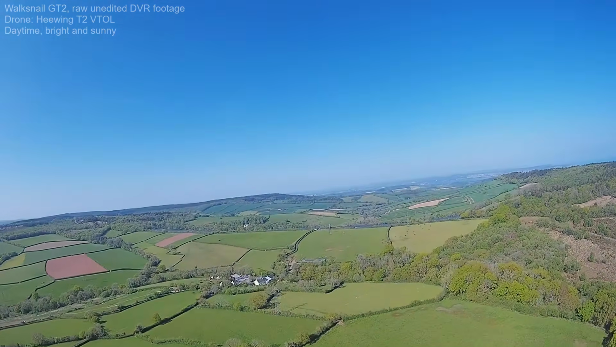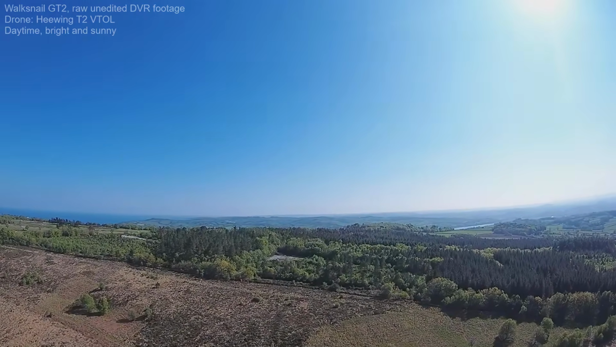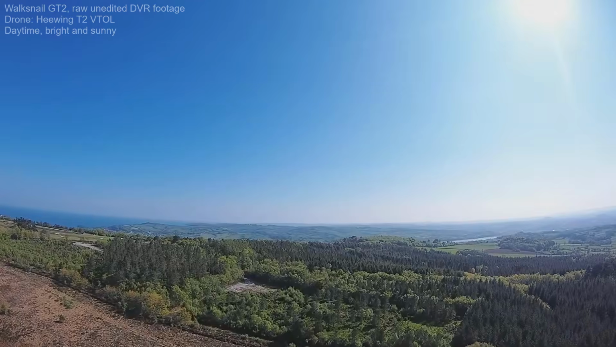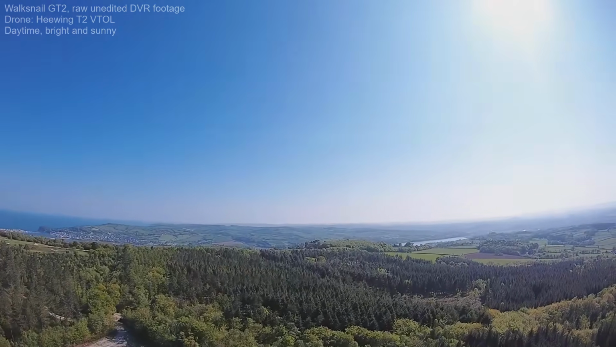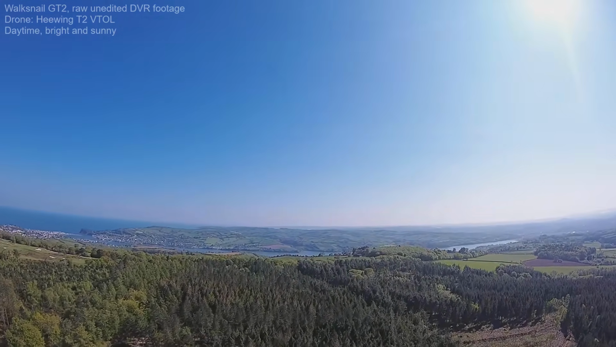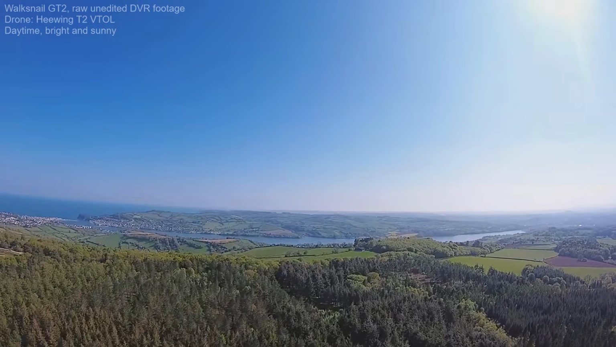Even when I pushed the system by trying to fly behind some trees. And at one point, I even flew almost a mile behind myself. I think it's about 1.2 kilometers or something. And the antennas I've got on my goggles are pretty basic Walksnail antennas. It's not like fancy third-party antennas, they are just fairly basic. But yeah, I was able to fly behind myself about 1.2 kilometers, which is very impressive.